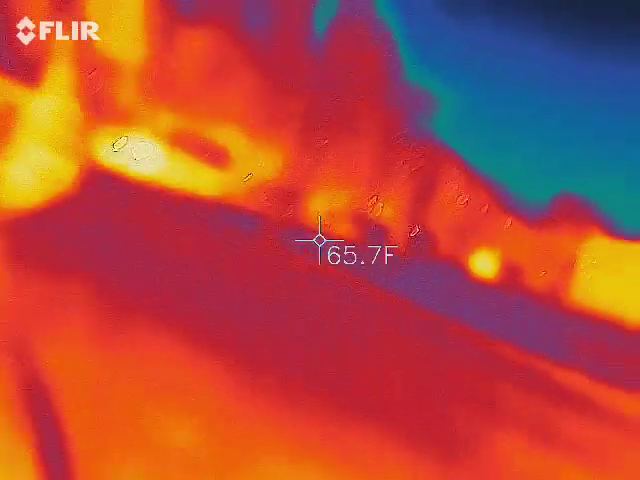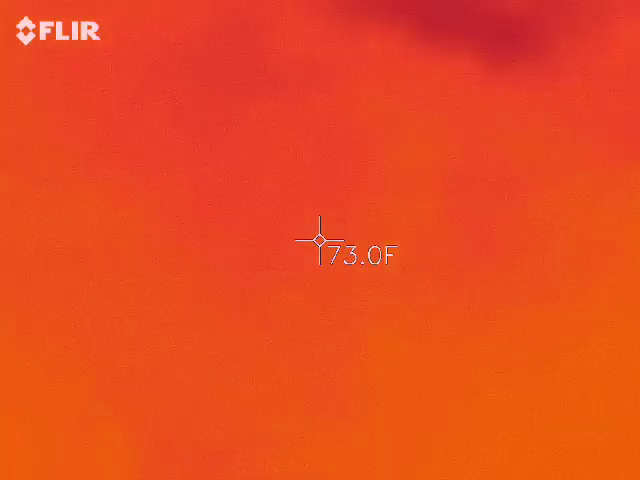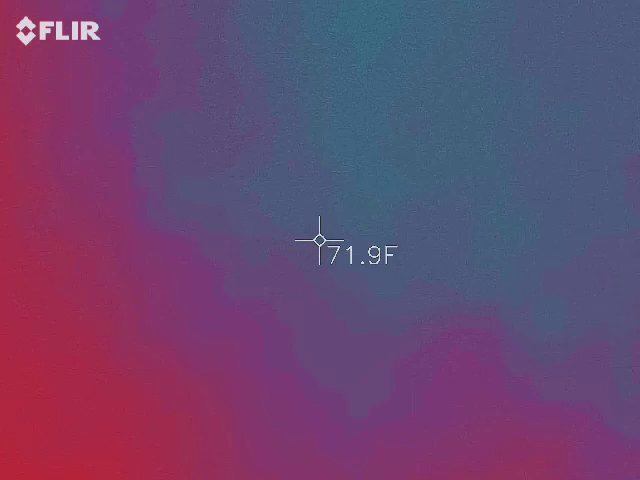We're actually going to go up that way, but let's see where this car's going. Our driver's not going to watch the restaurant. So I can see this.